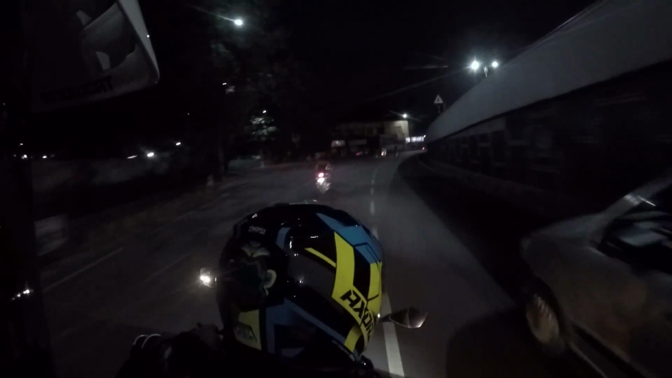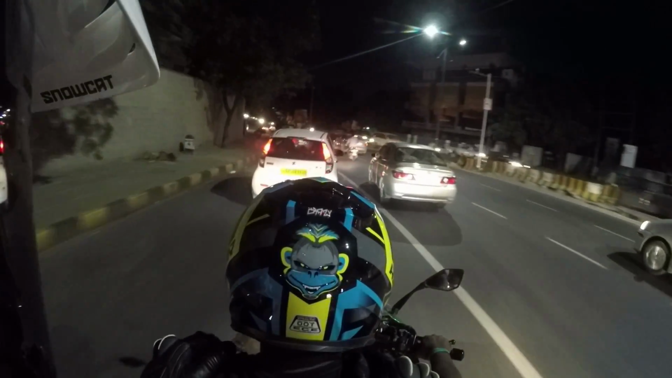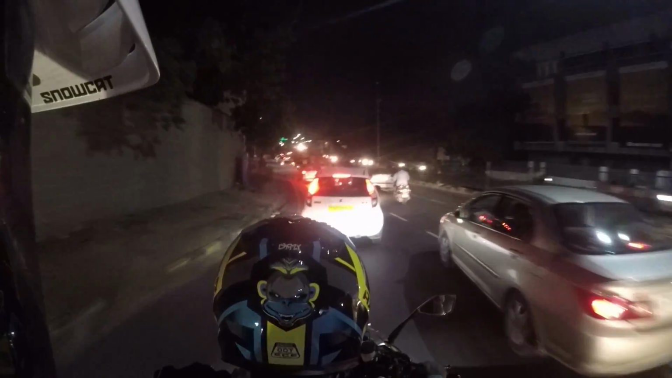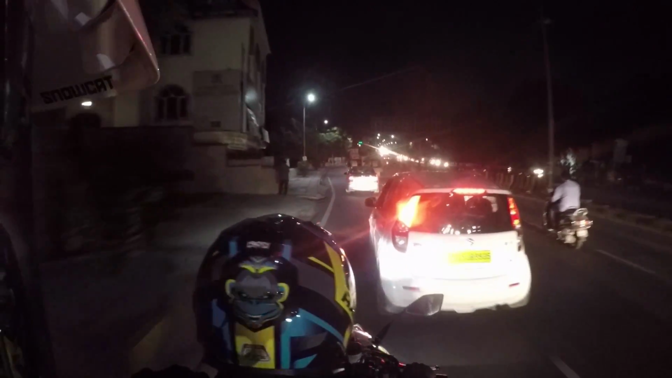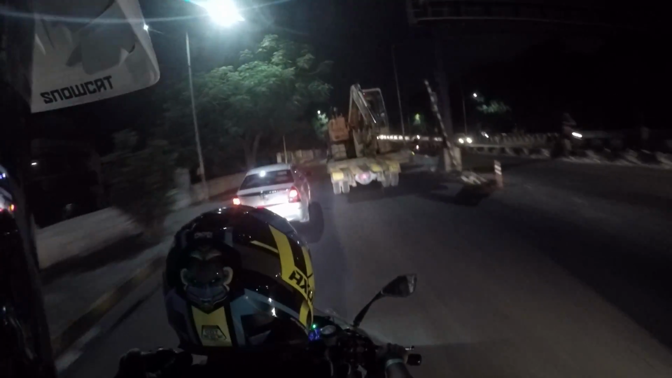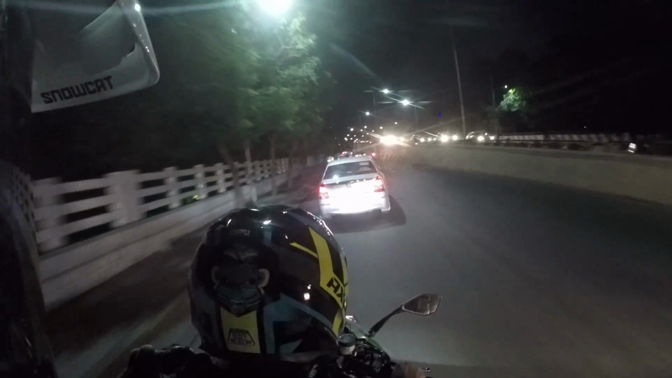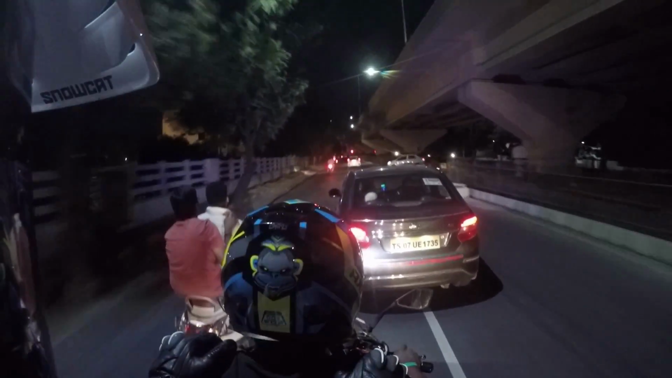The guy's going the wrong way on the road. Unreal, man. This guy's in the middle of the road. Pick a lane. He's blocking the road. That's what he's doing.